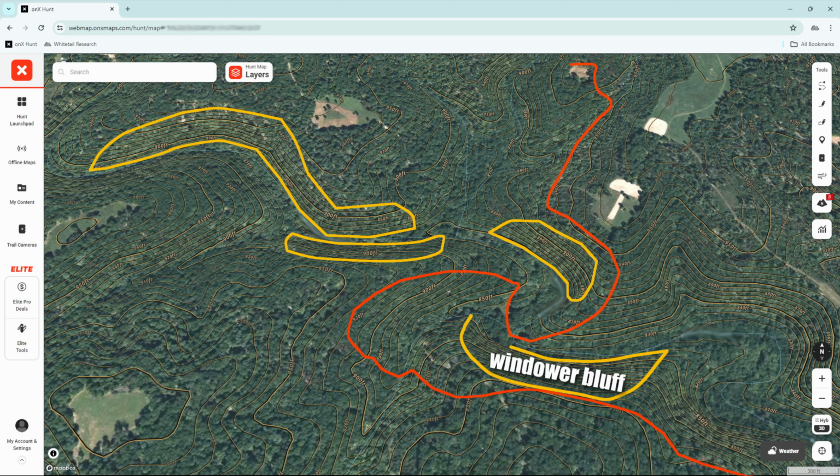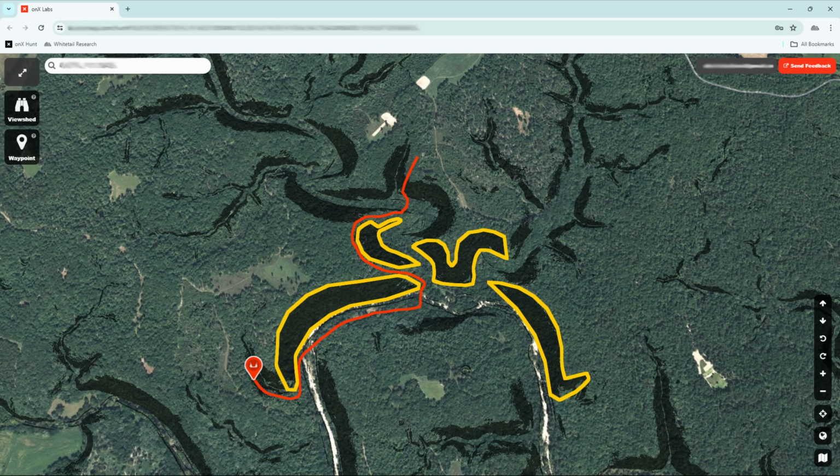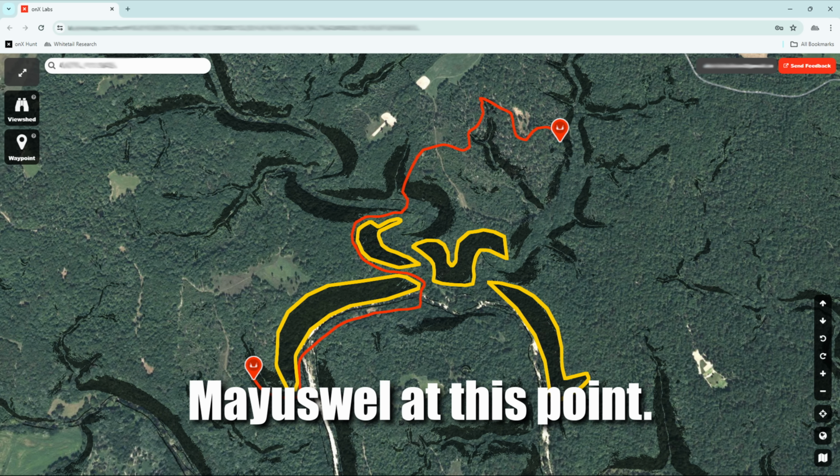You have the Widower Bluff and this cliff on the other side that didn't go anywhere, and actually there's a little 5-foot cliff that extends all the way down this ridge right to about here. That restricts this area into a very, very tight funnel. No wonder the bucks are choosing the second option most of the time. After that, he moves through this clear cut, wraps the top of this draw, checks the field edge, and beds back down. Let me highlight one last critical detail that I skimmed over.